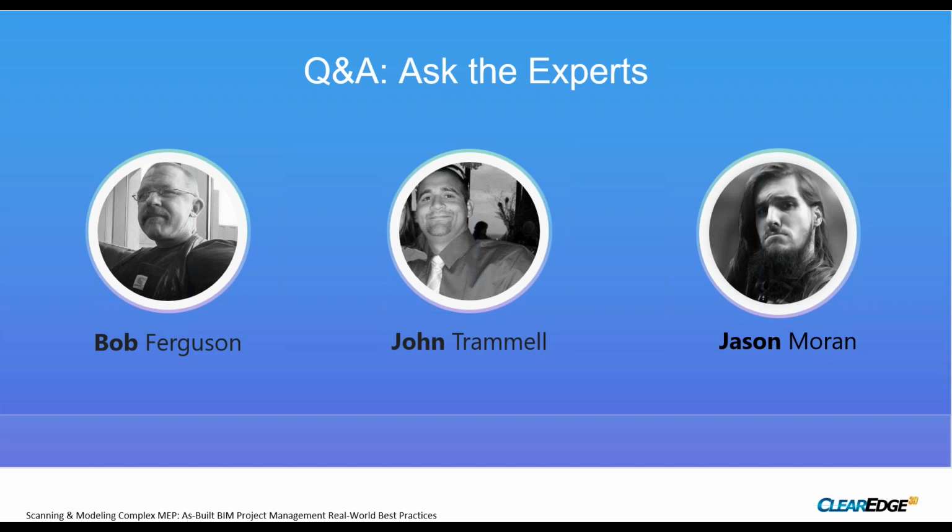Any thoughts there, Bob? I was just thinking, it'd be impossible to have the entire library of valves that are available. I think the idea is to get the valve in the right place. That's the most important, so that you know where your connections are in real life.